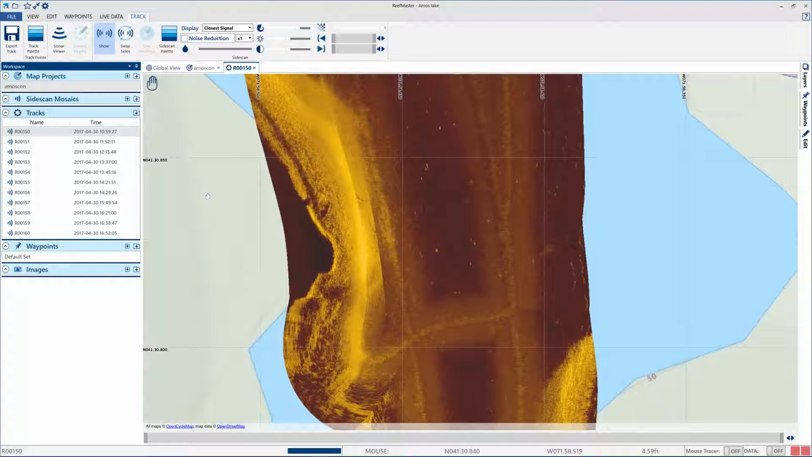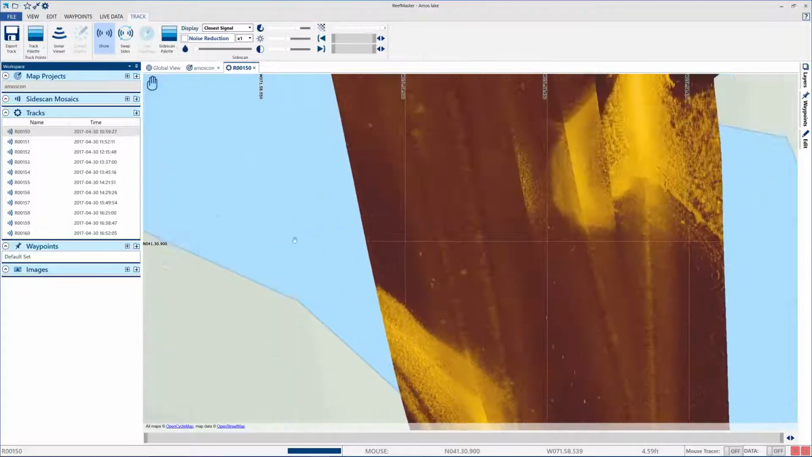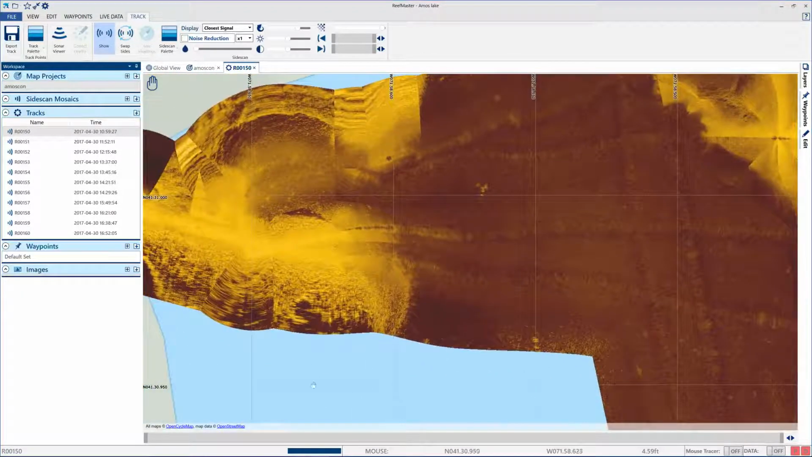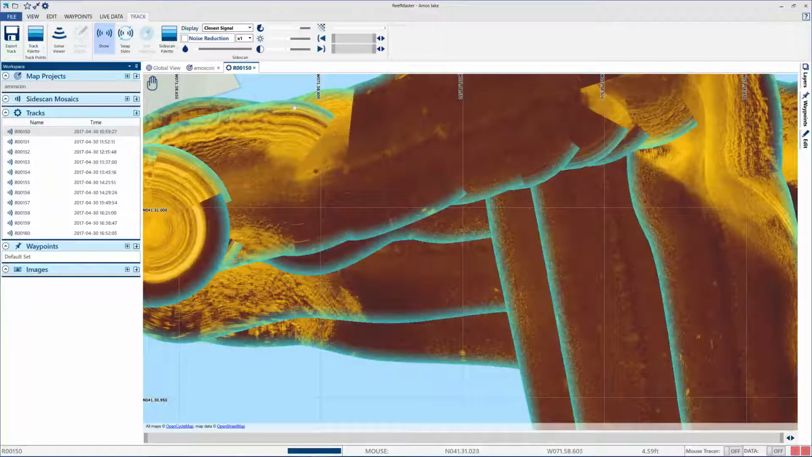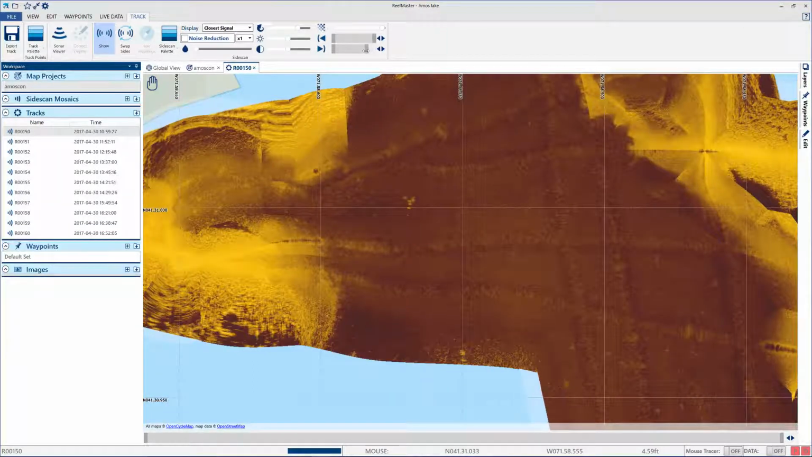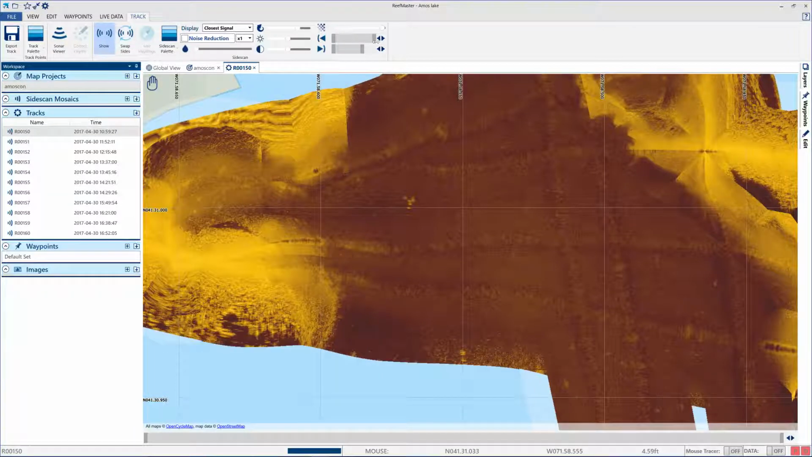A lot of small rocks on the bottom. Let's see if we can't find something neat real quick. Usually near the boat ramps you can find a sunken canoe or something. That's annoying. Anyway.